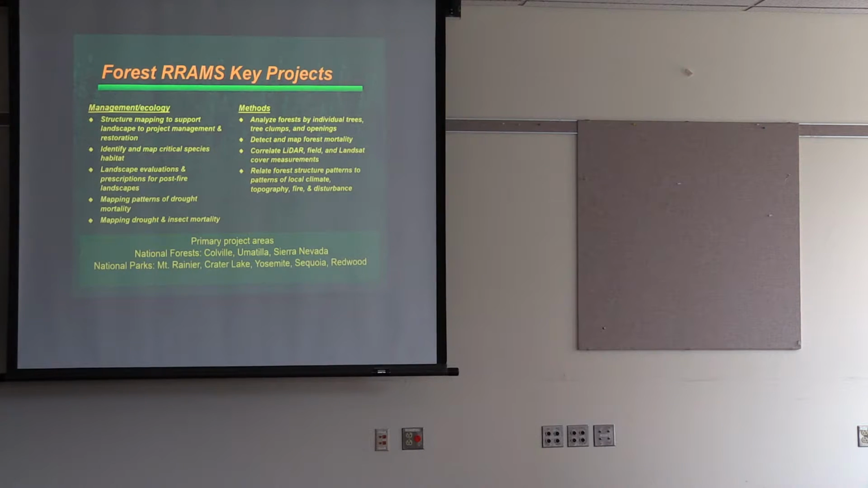Landscape evaluations for fire. How has fire, and this is really coming out of a lot of our work in the Sierra, although we'll start doing a lot of this on the Colville National Forest, how has fire changed the landscape? How might you want to go thin your forest to make it more resilient to future fires? We're starting to get into mapping drought mortality, especially in California. I'm sure you've heard about the large droughts they've had there. And actually these two are redundant.